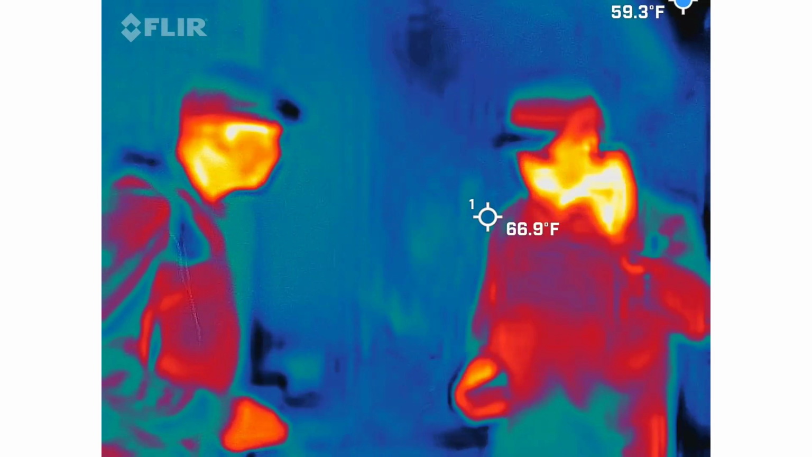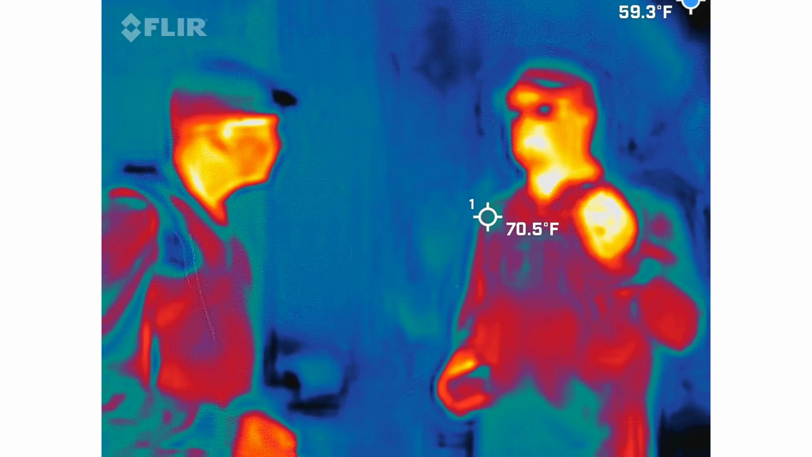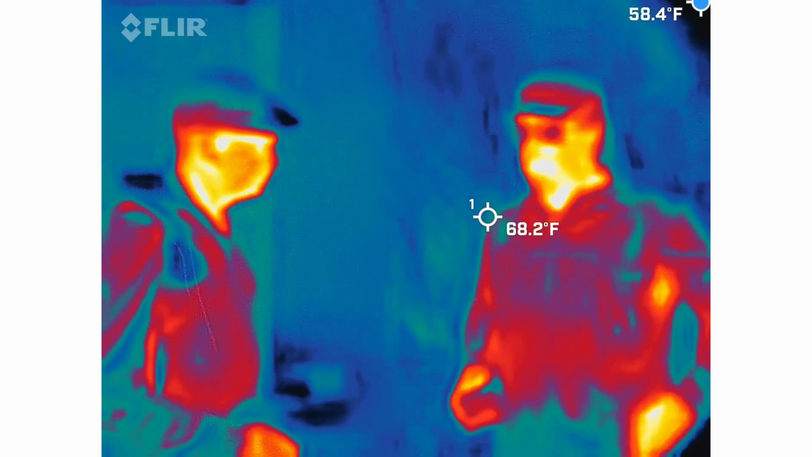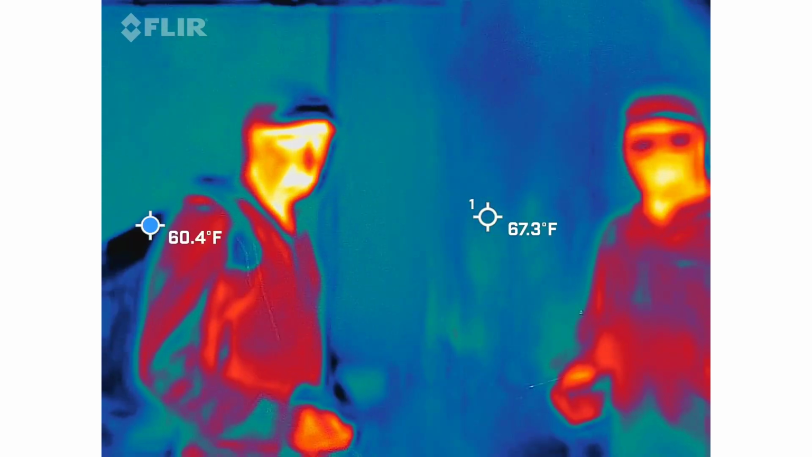Trying to listen to the different radio frequencies, if there's certain words there versus the static, trying to hear if there's something in there. Not really picking up anything particular. I think you're trying so hard.